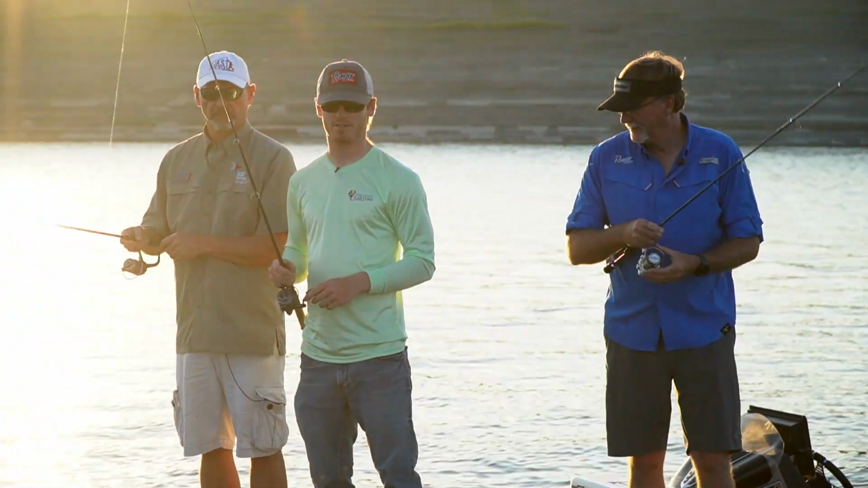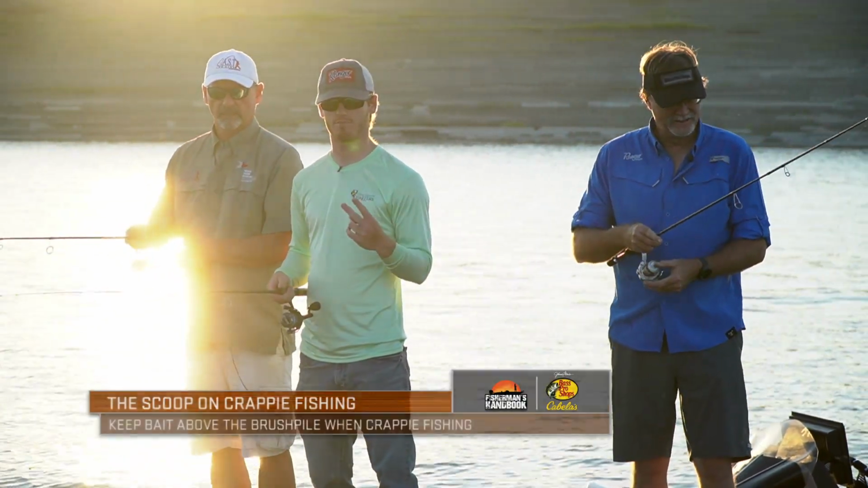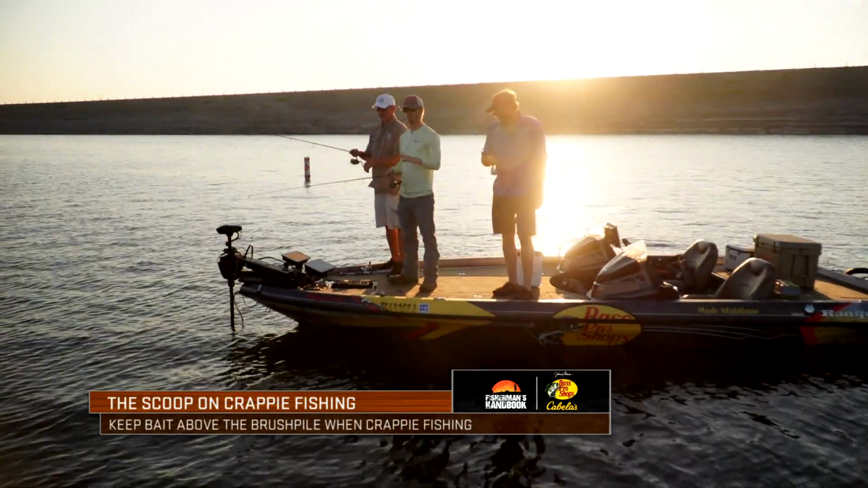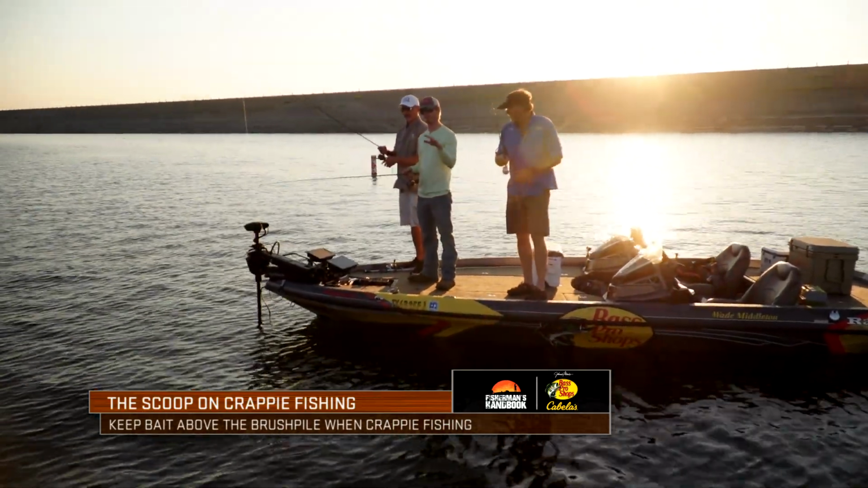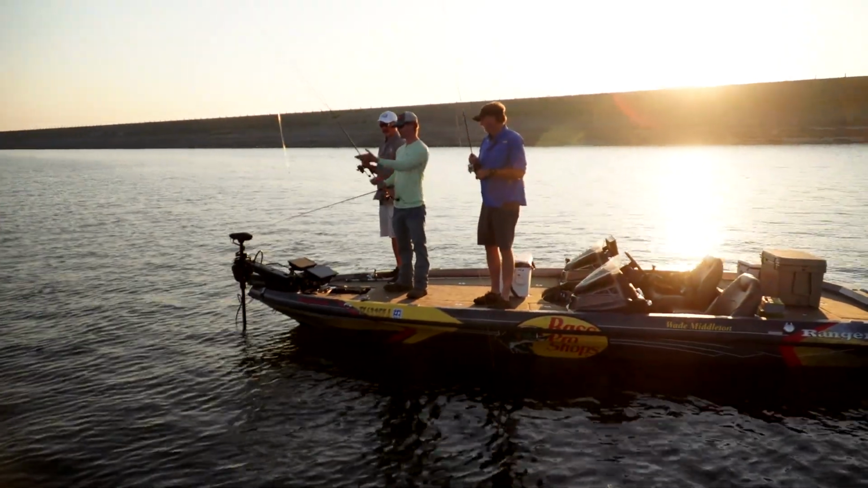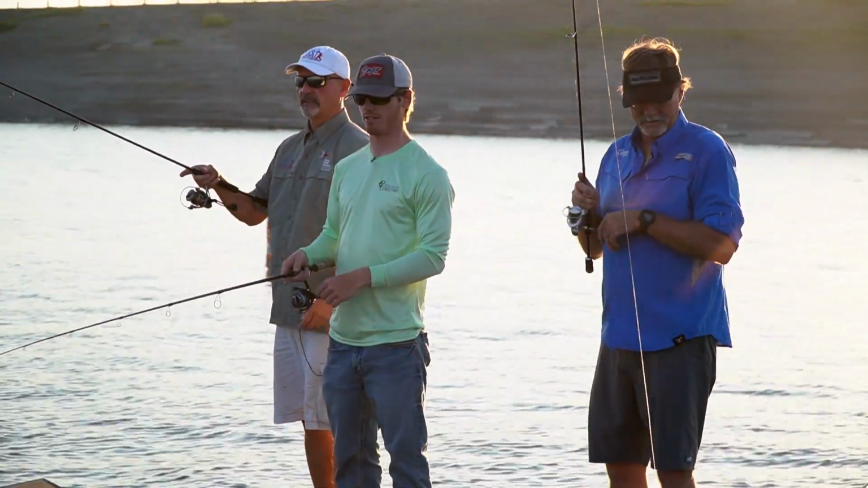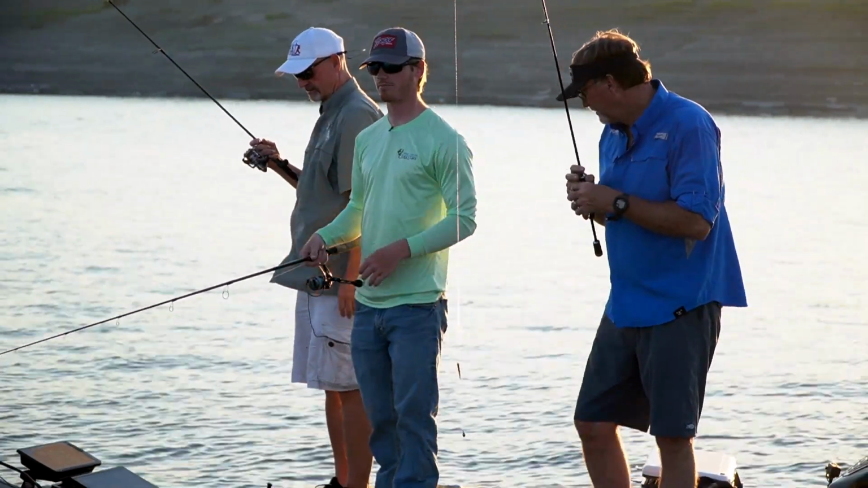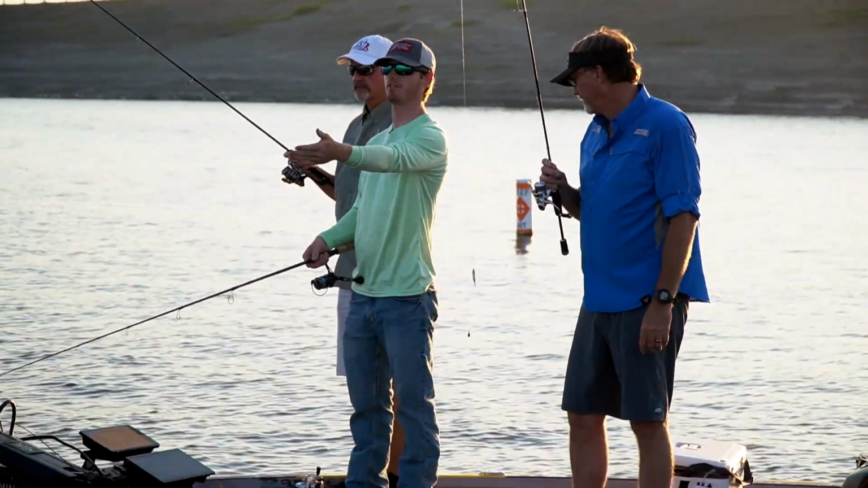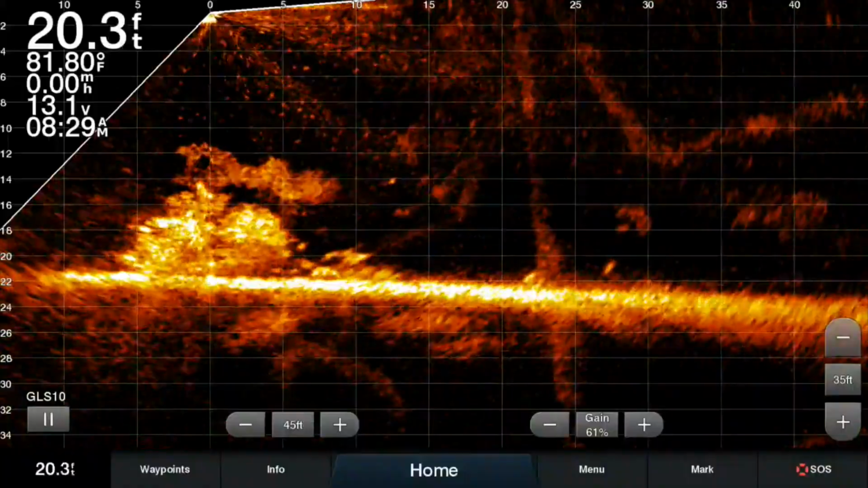What I've figured out, crappie always look up whenever they're eating. They never really follow baits down. I like to keep the baits above the brush piles, because if they're sitting in the brush pile, they're constantly looking up. So shad, obviously we're imitating shad here with minnows. So bringing it up above them, I like to pitch it out a little bit past the pile and kind of swim it over top.